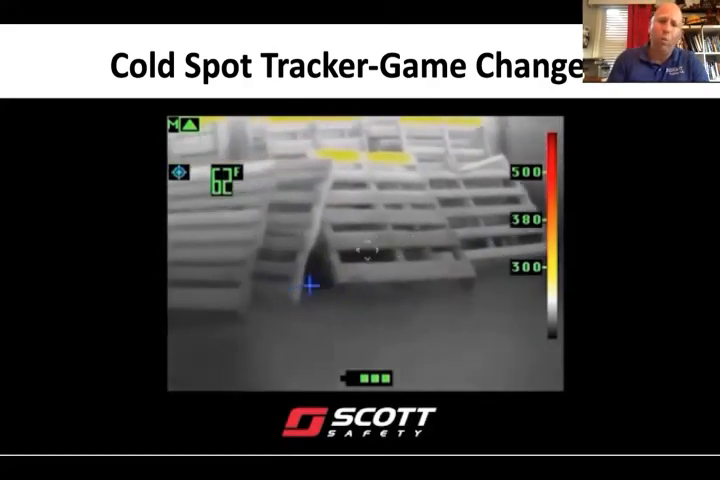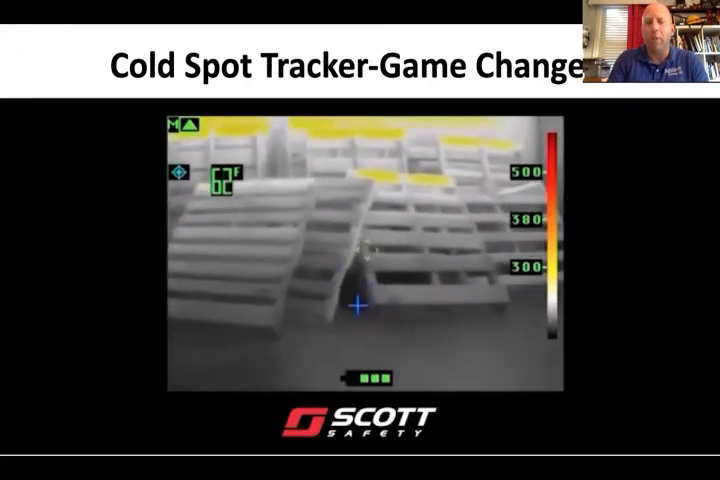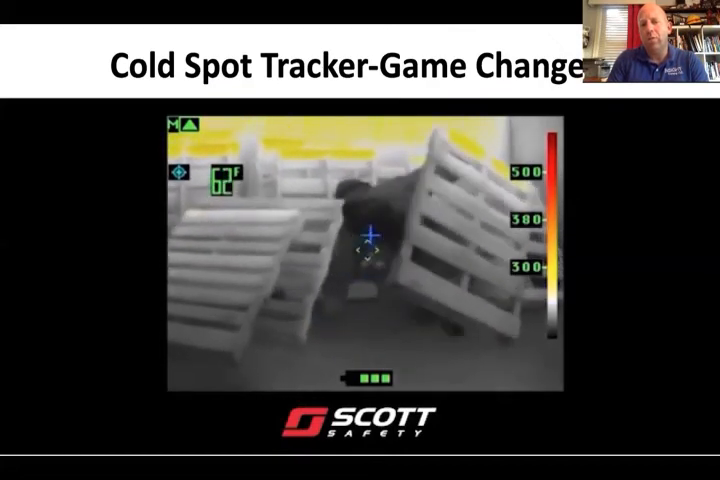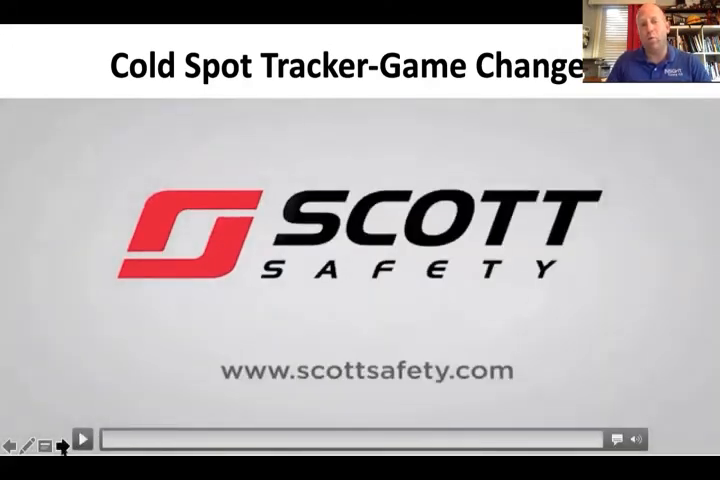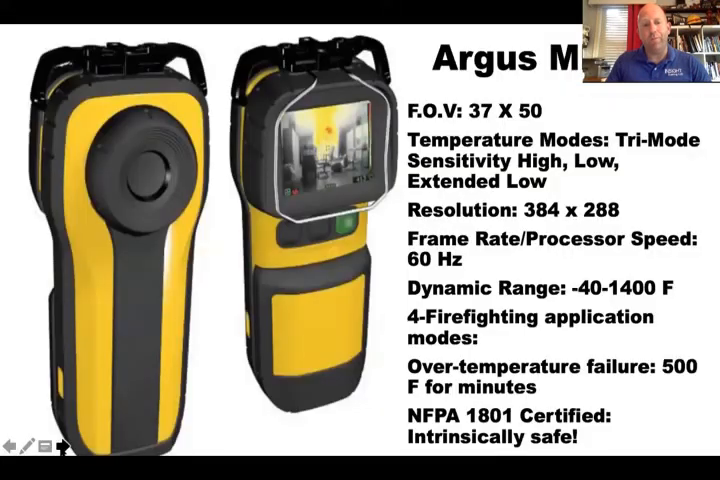What does a firefighter wear that stays cold all the time, especially if you're a heavy breather like me? An SCBA cylinder. You see Mr. Bobby Kyle now? Yeah. That's why a cold spot tracker is important, because you're going to find a downed firefighter or a victim, or those of you who've had the misfortune of going into a hoarding environment. It will find the pathway, because the pathway is the shielded, insulated path. It's not just heat. We need to know the whole environment.